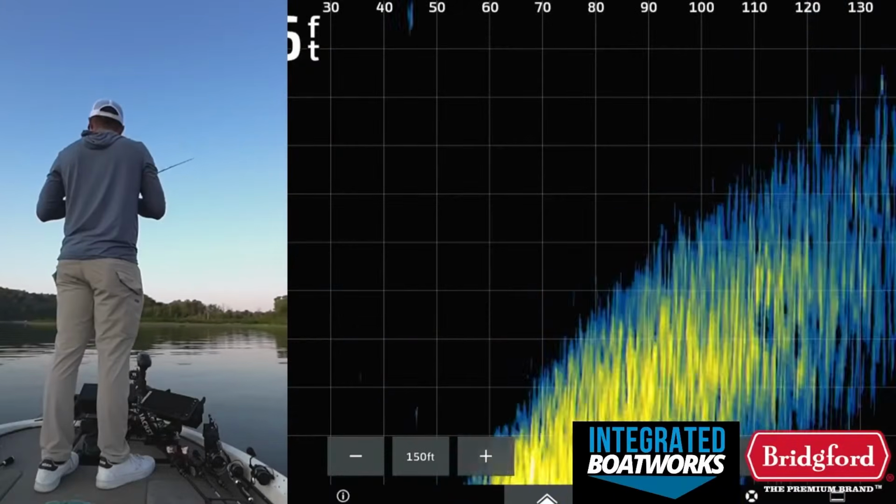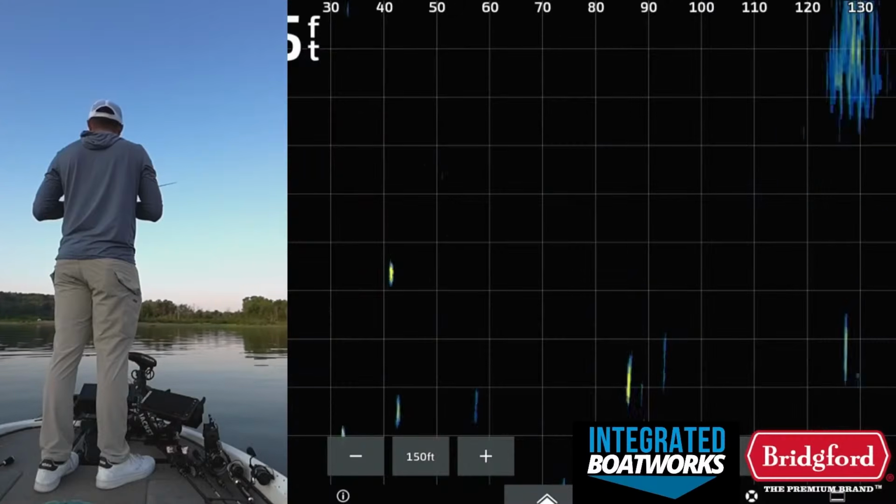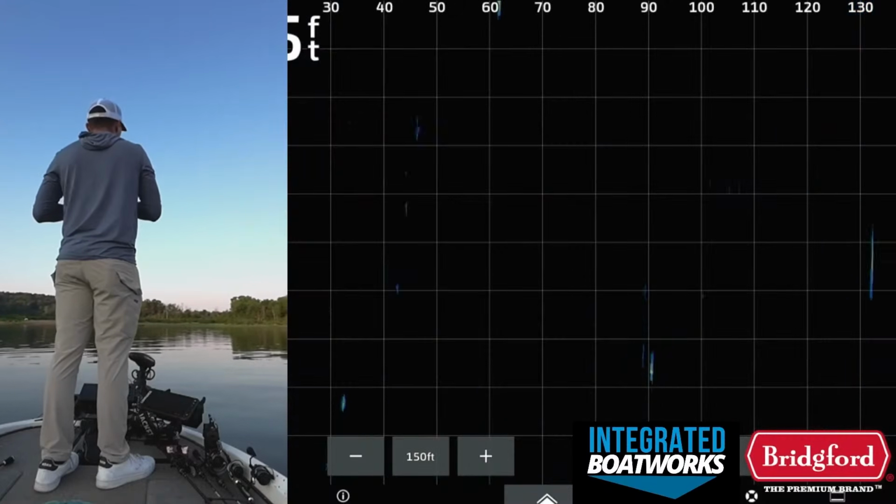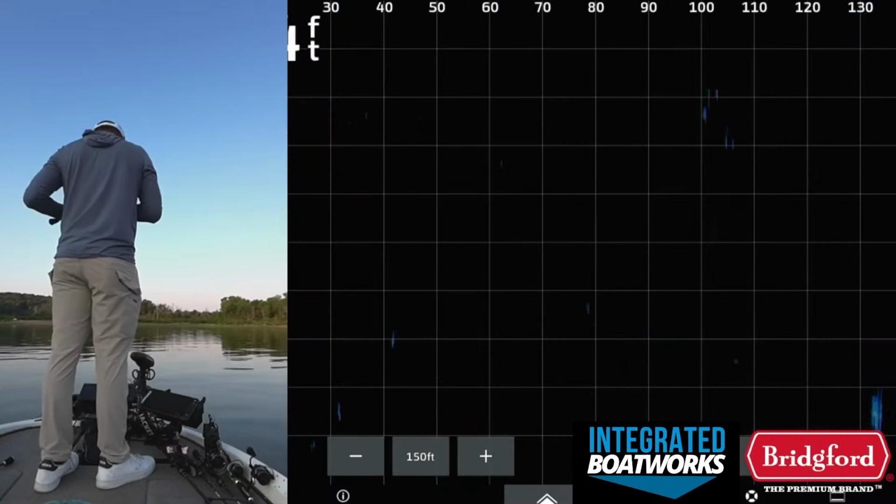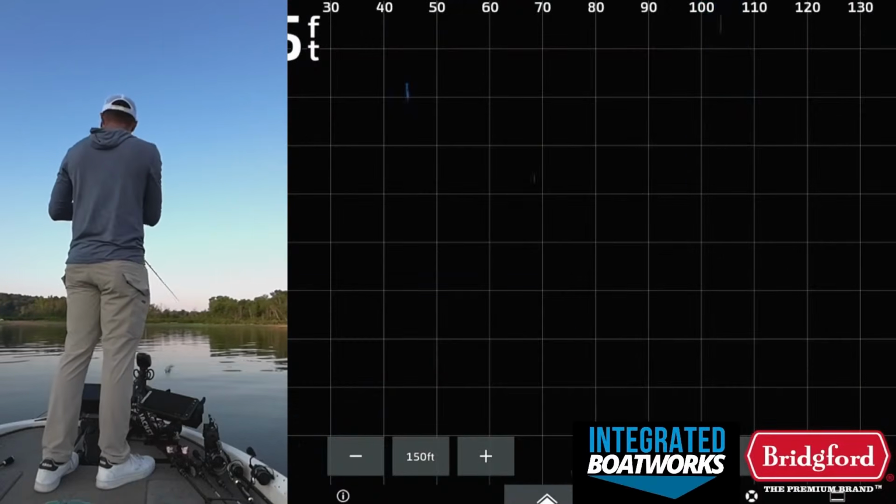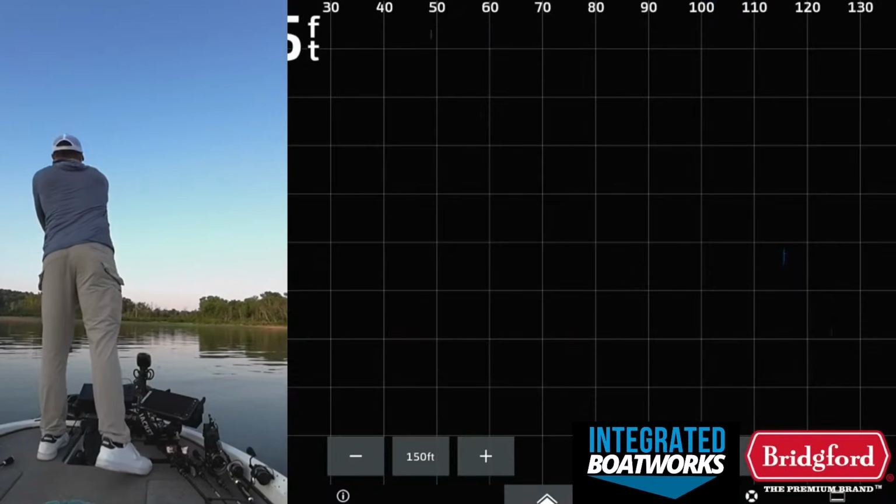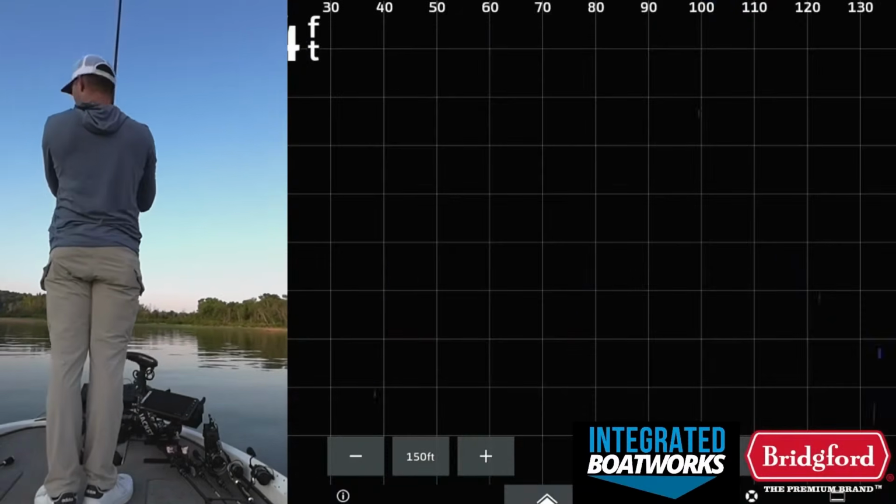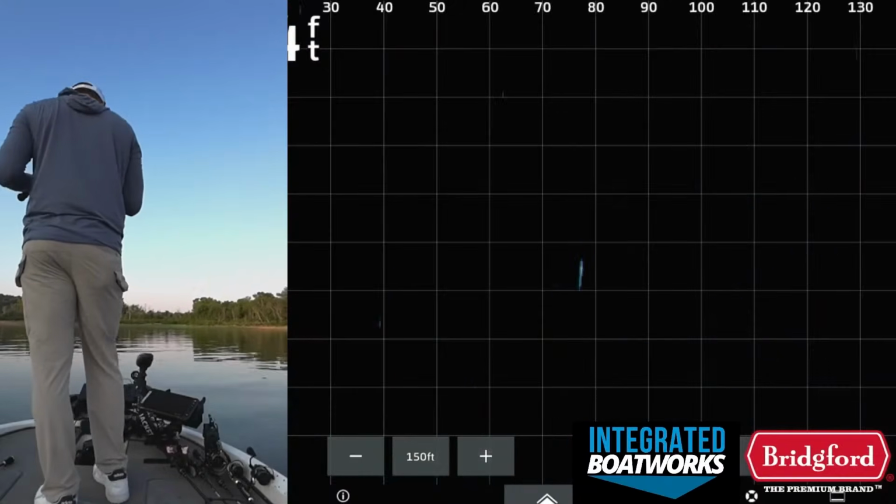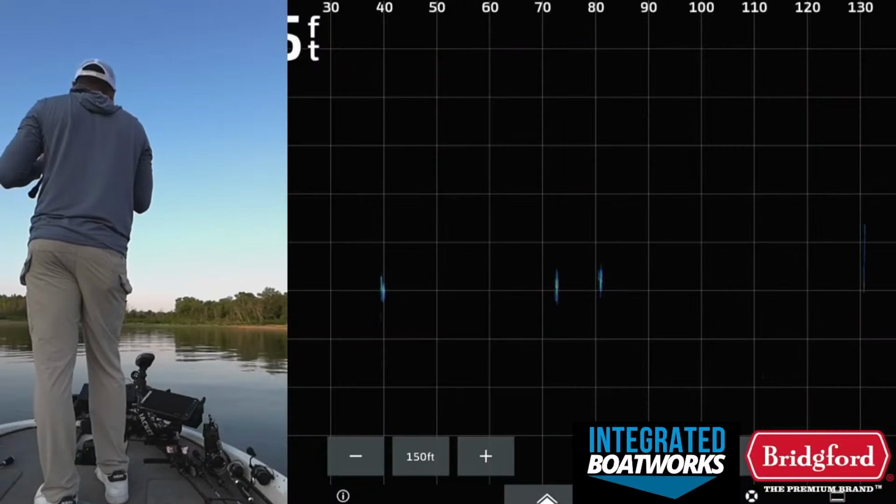Definitely a good sign that we're around the right fish. You saw those dots, there's some decent arches on the 2D and some decent dots on the down imaging. And so there are some quality fish around this area, and they're just up there way shallower than I was kind of expecting them to be.